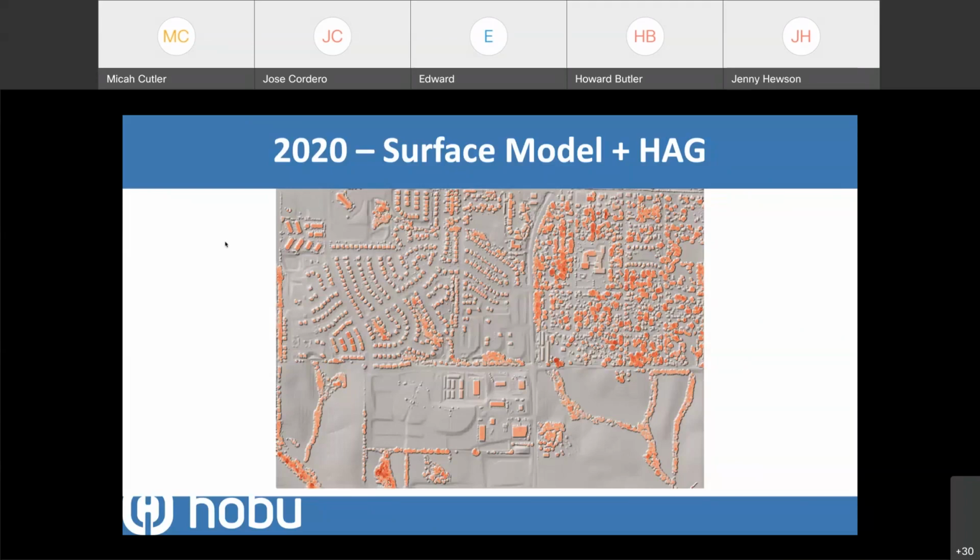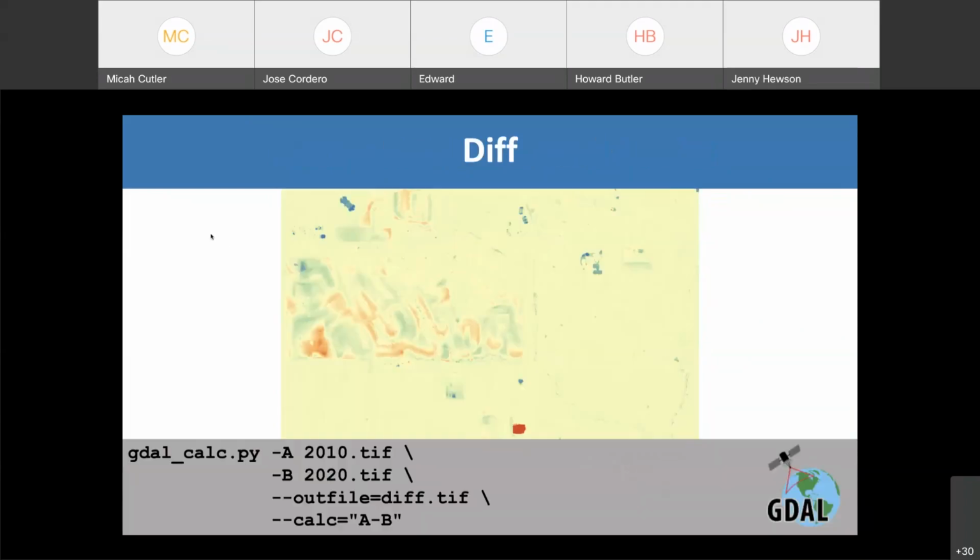Anyway, this capability exists in PDAL and is available for you to use today if you want to get the open source software and do things with it. Because we rasterize this data, of course, we can do a simple diff to see what's going on.